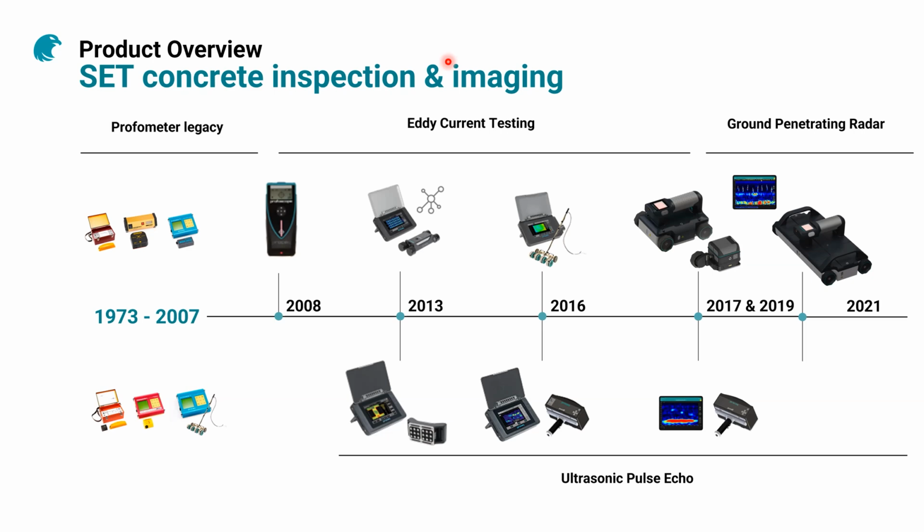But here, a fresh reminder that eddy current testing was our first technology to develop, in the 70s and the 80s, and we launched the Profometer family. Eddy current technology is very important to estimate the rebar diameter and concrete cover, and also ultrasound that we developed in the early 2010s, and today with the Pundit family. Then I will show you why it's so important to have the three technologies here.